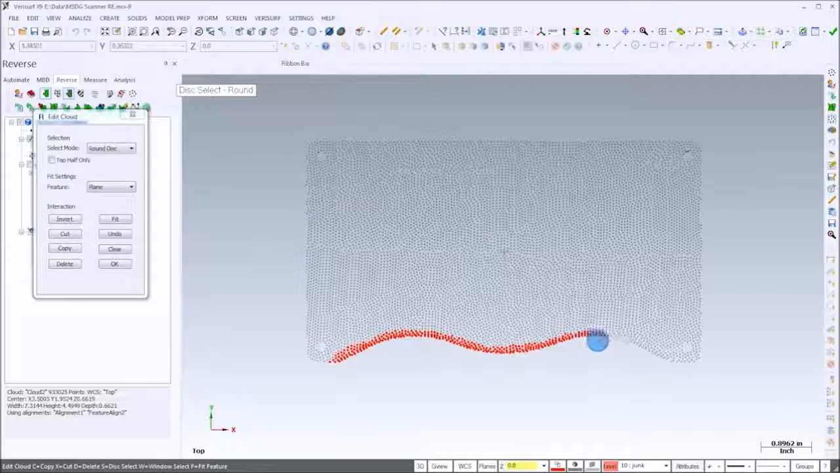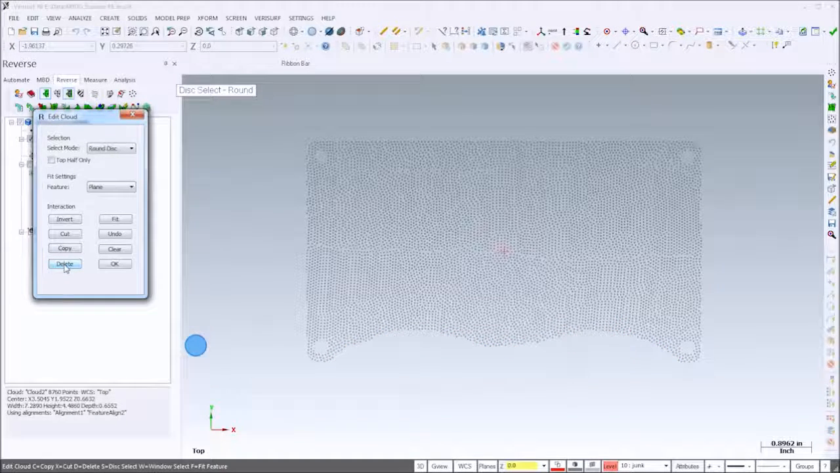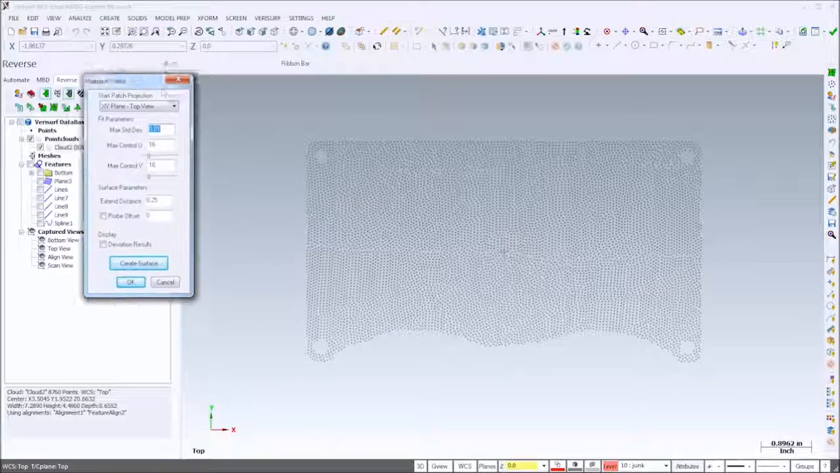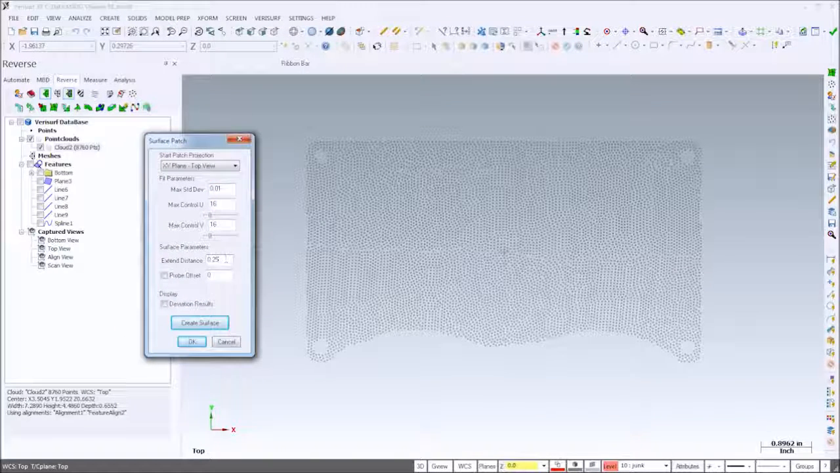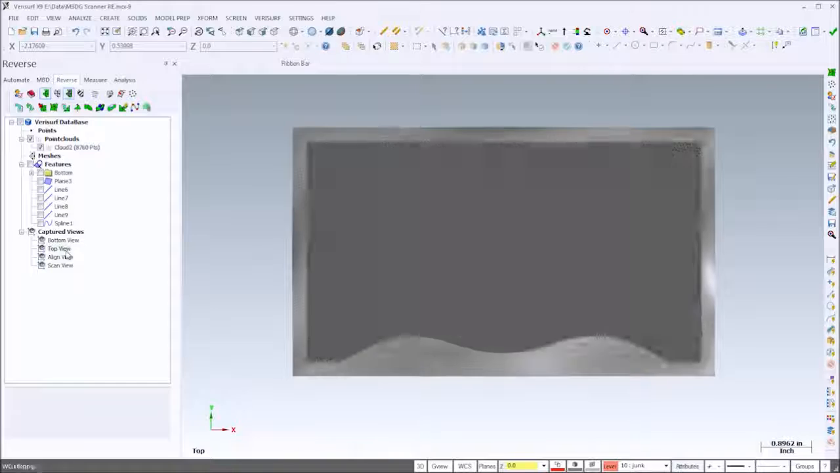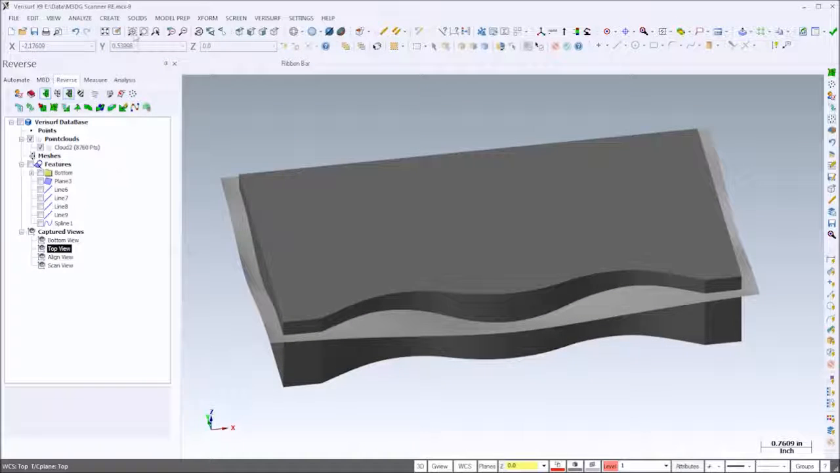I'll then delete the points on the front edge of the part, since it's more accurate to form this surface using a fillet. Finally, I'll use the patch tool to create a surface through the cloud. I'll use the dialog settings to control both the accuracy and complexity of the surface, and I'll extend the surface slightly for use in trimming the solid. Once the surfacing is complete, we have everything we need to finish the model.